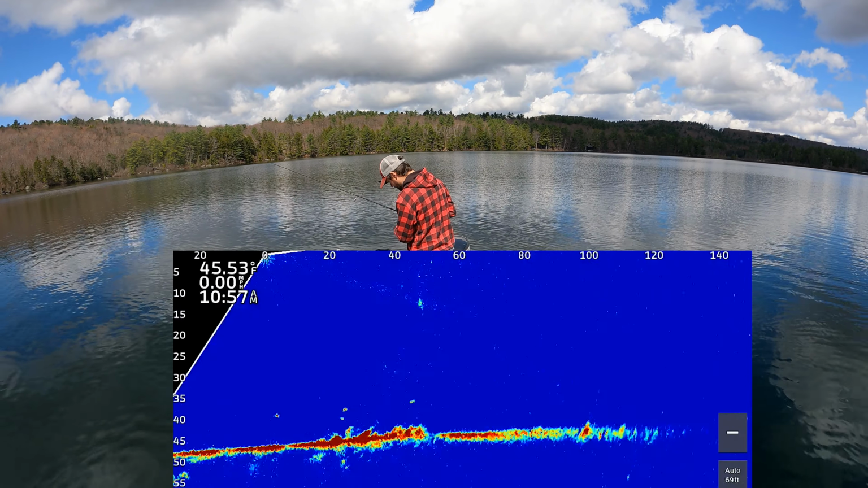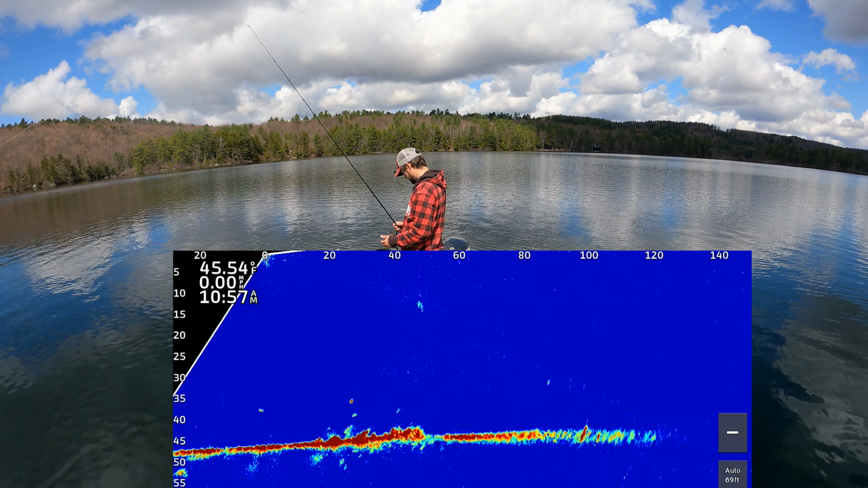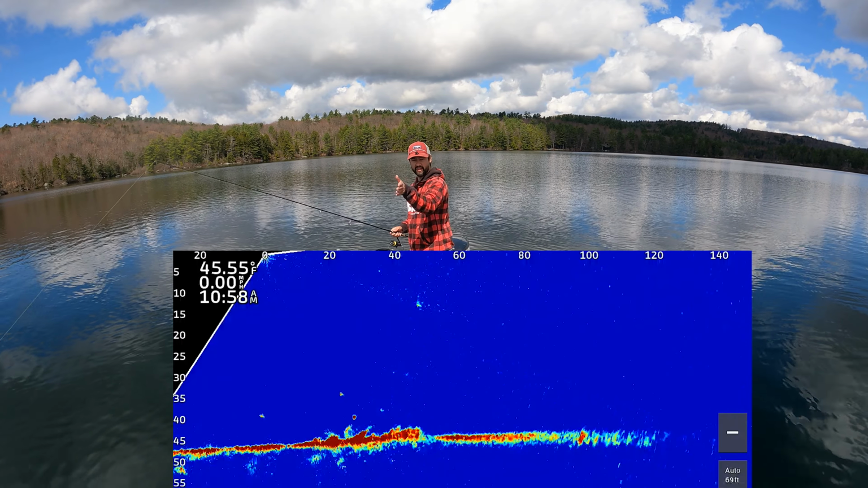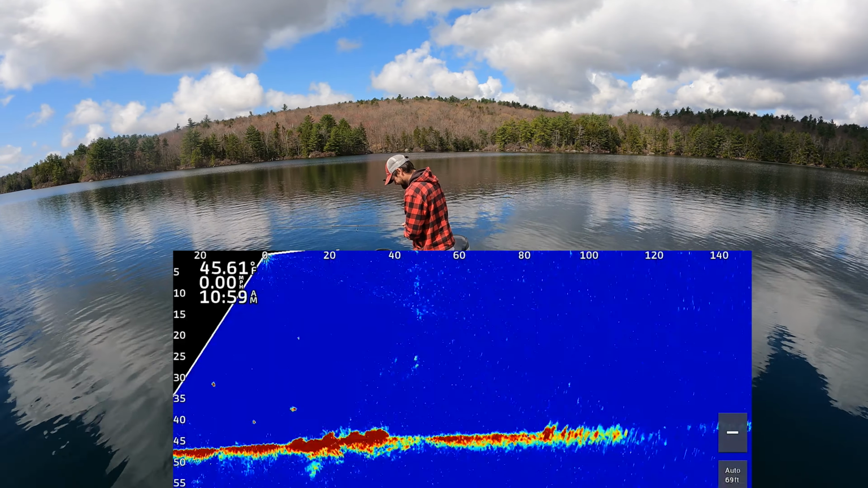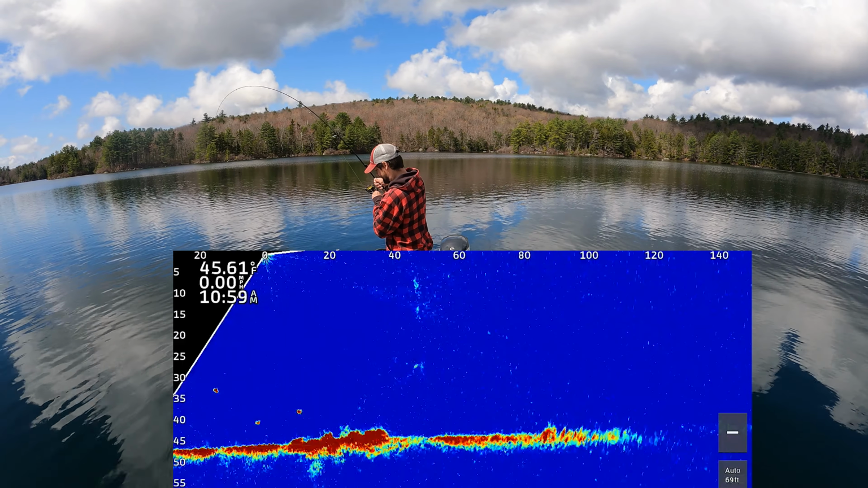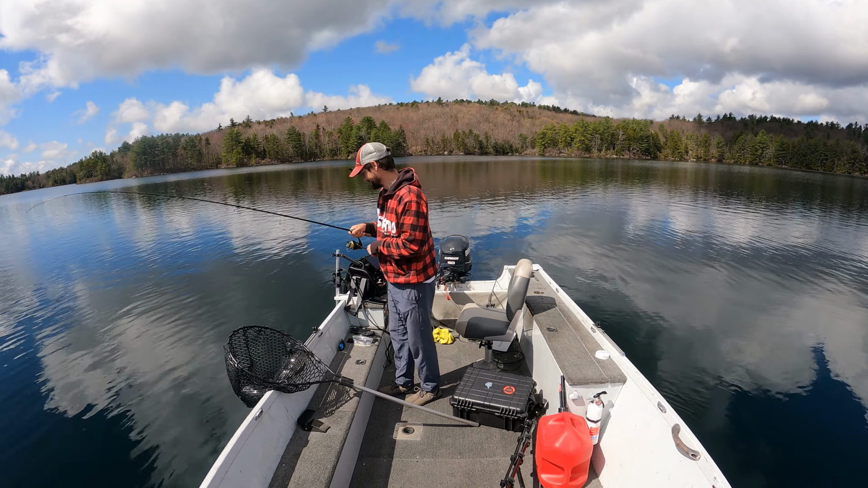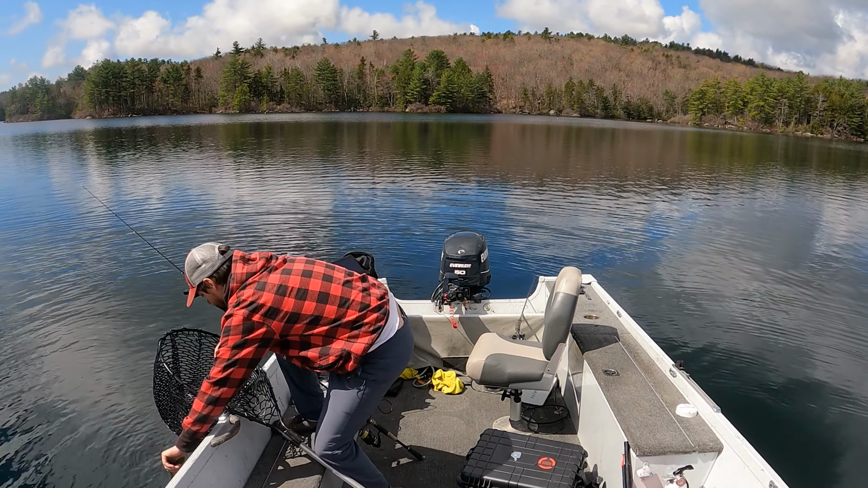All right, they appear to be on some sort of rocky structure down there, and I'm guessing there's just smelt all around it. So there's 1, 2, 3, 4 Lakers on it. I'm going to cast past them and jig it back towards me. Right there, got him. Basically saw him take that. That was epic, guys. Little guy, very pretty though.